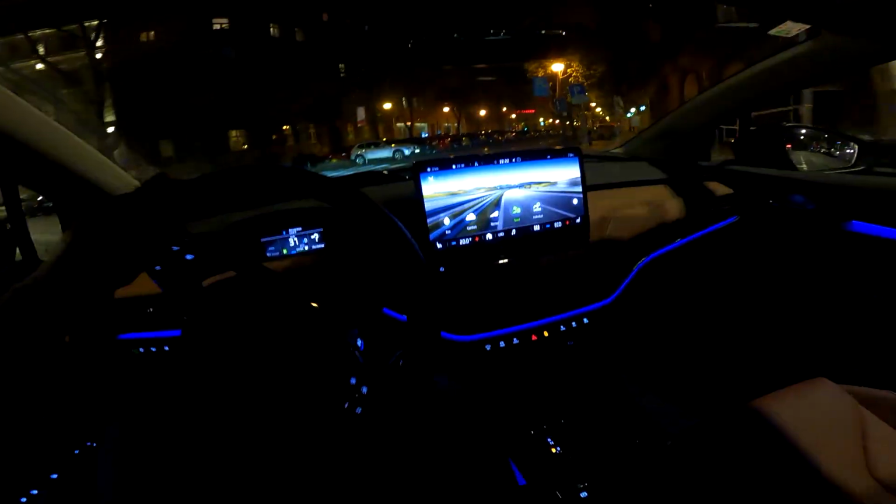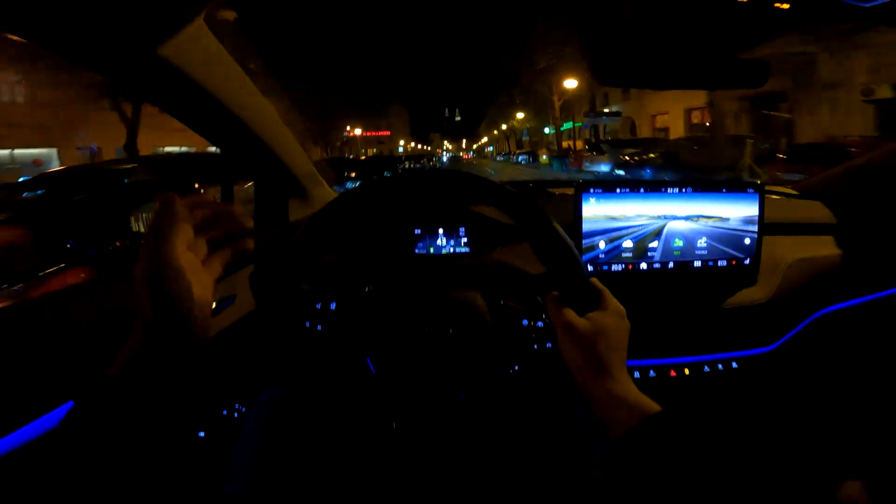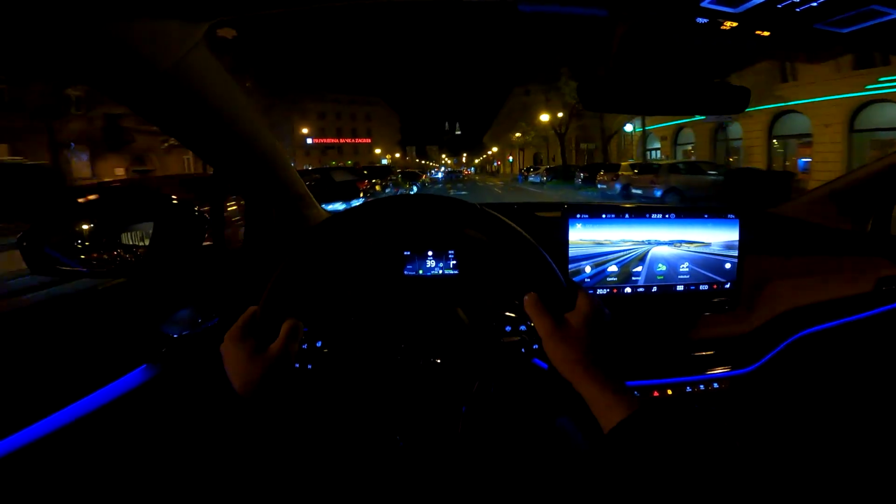Have a lot of torque, immediate power available at any moment. This is a big advantage of electric cars, of course.